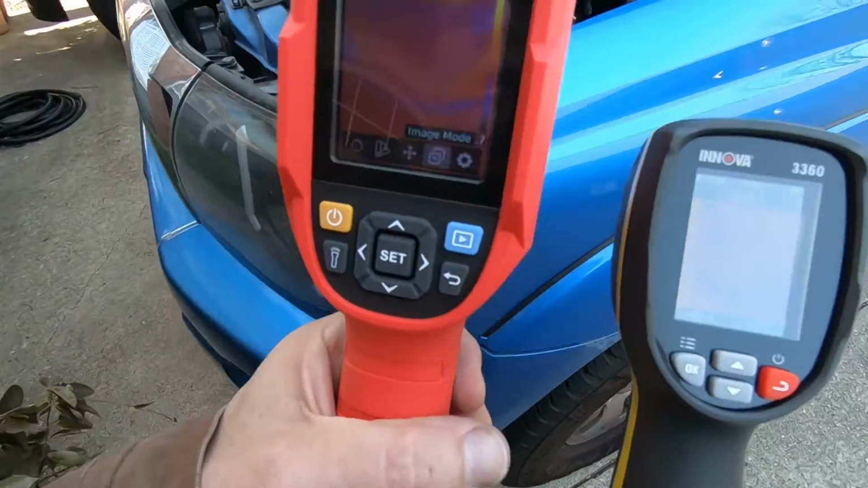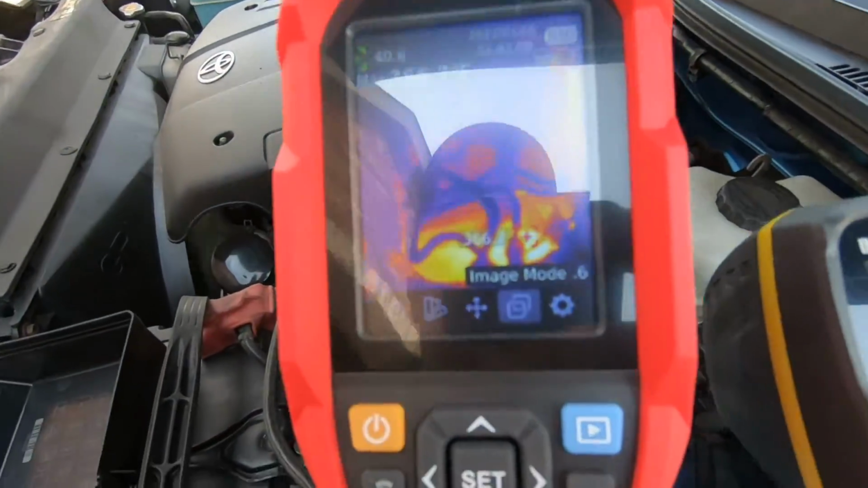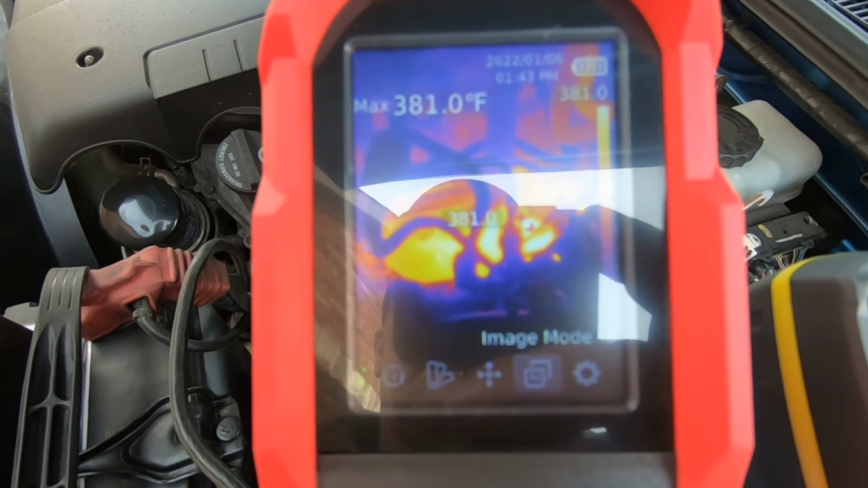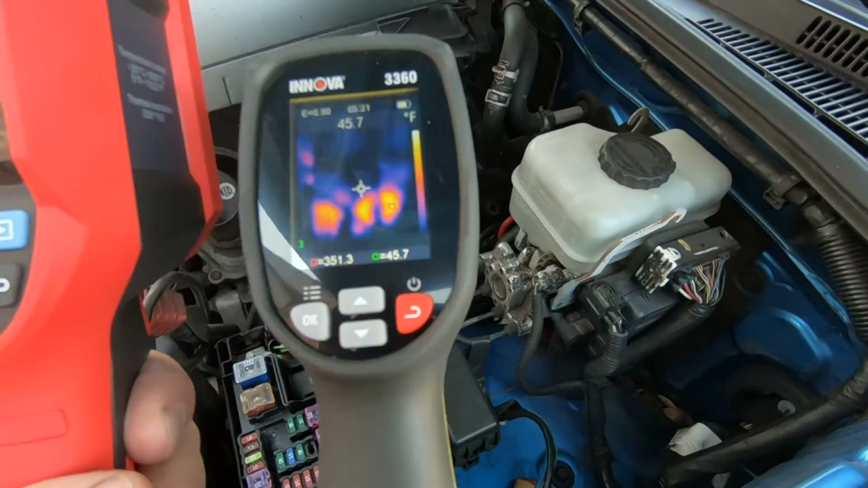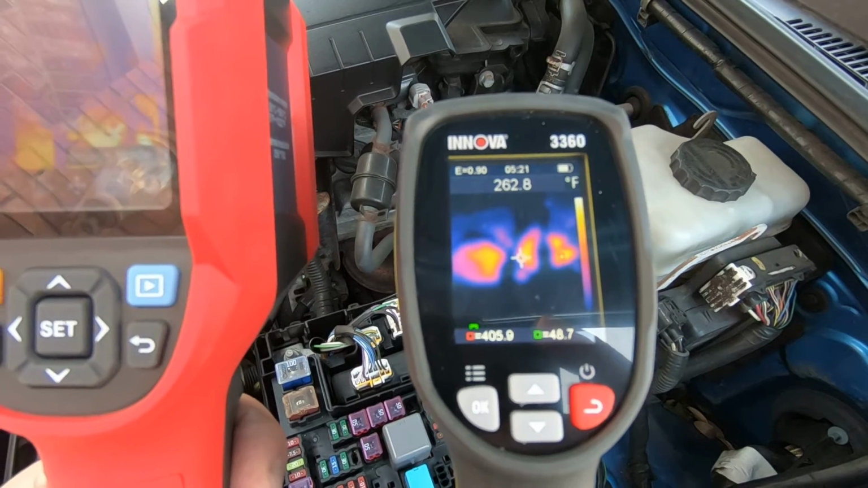So let's see what we got. I got the car running here. This is the Tacoma. You can see the exhaust down there. Nice even exhaust. There's the exhaust on the Innova.